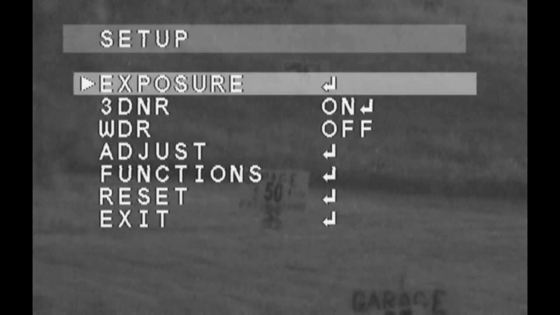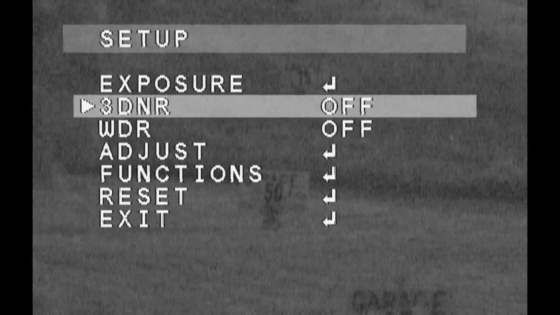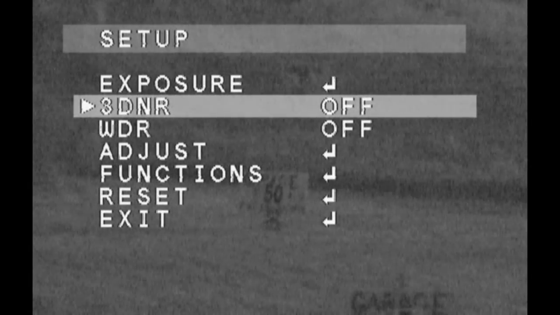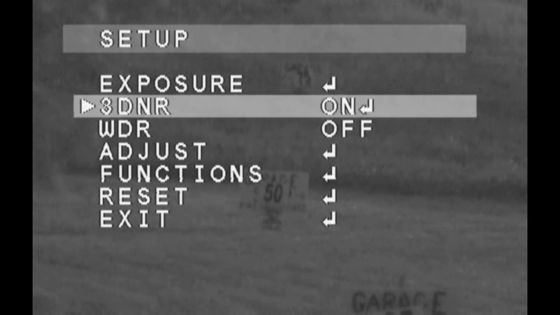Again, I want to just double check to make sure. Yeah, I'm dialed all the way up, full power. Same one we used a little bit ago on the others. So now we're going to jump into the OSD. I want to show you what other capabilities we have. We can turn the 3DNR on and off, so compared to the older Wattec, takes out some of that snow. Look at that, isn't that sweet?